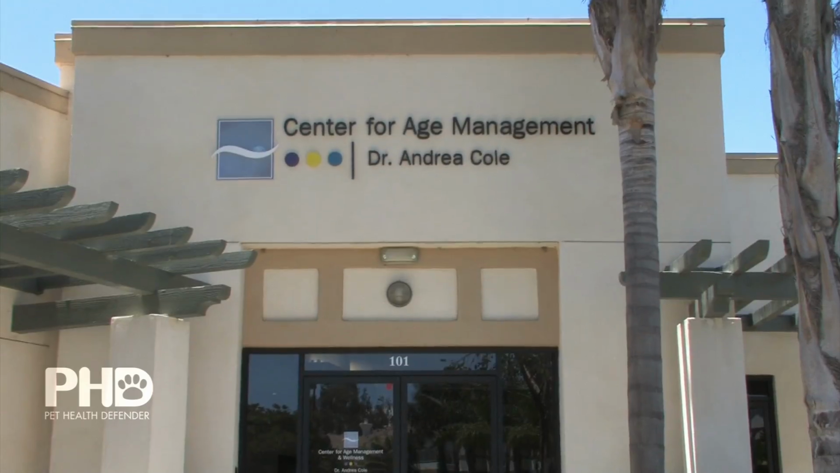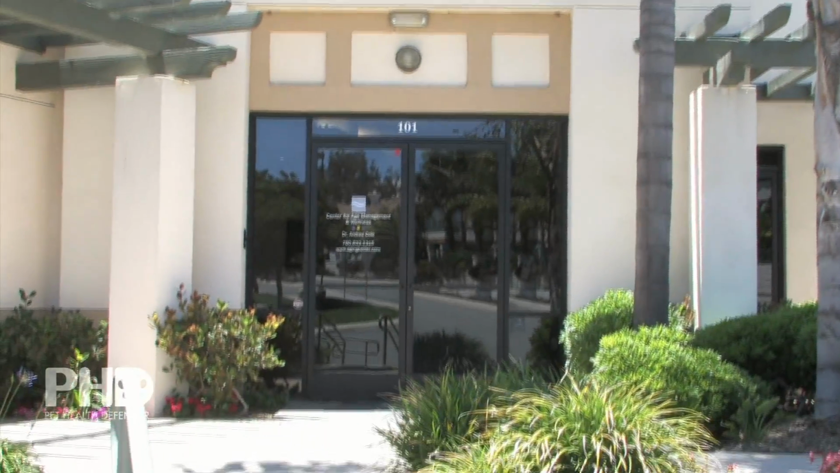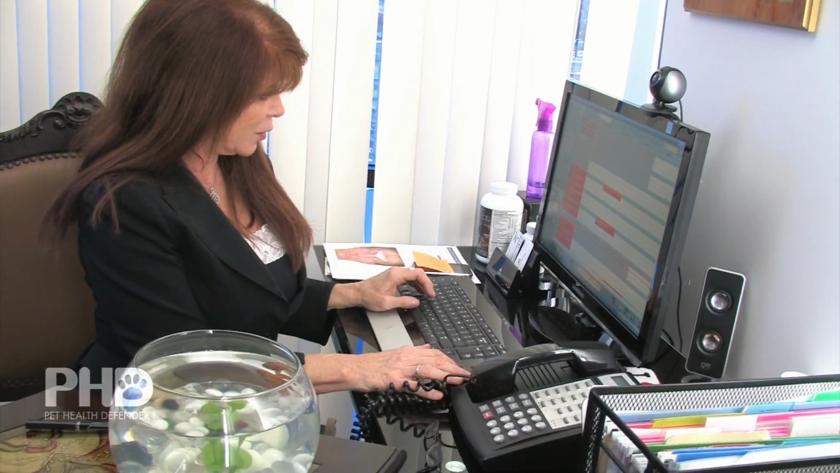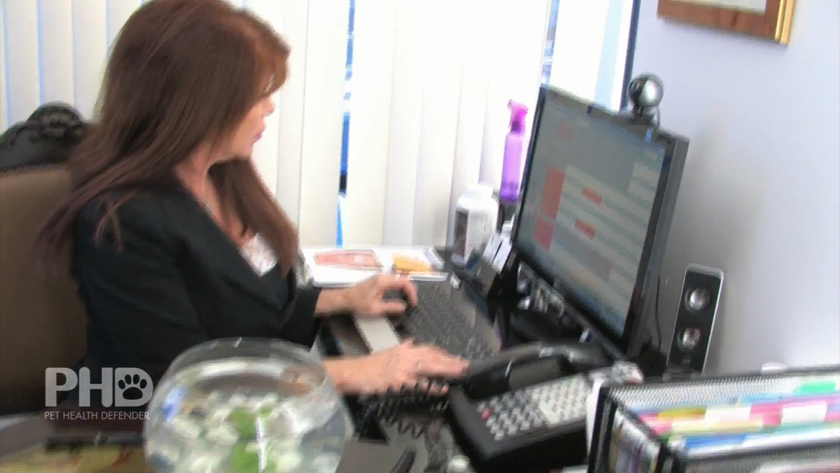I'm an anti-aging specialist. I've been using thermography in my practice for about a year now, and it's given me a wonderful tool to begin to evaluate patients, not only where they begin with me, but we can now document improvement in things that we're actually doing.